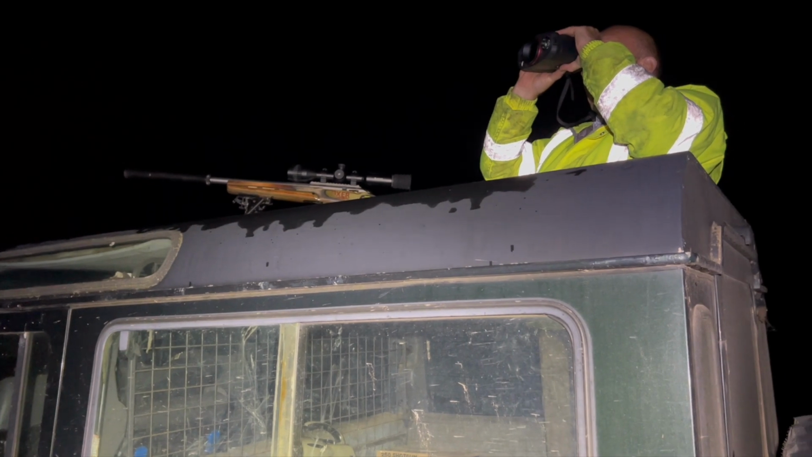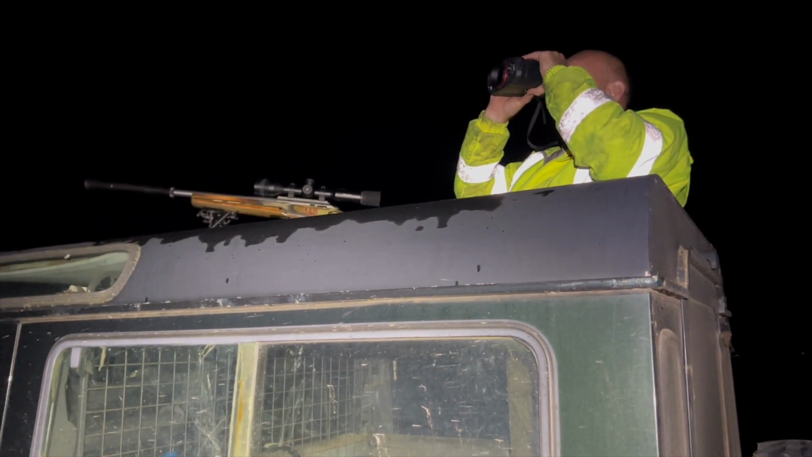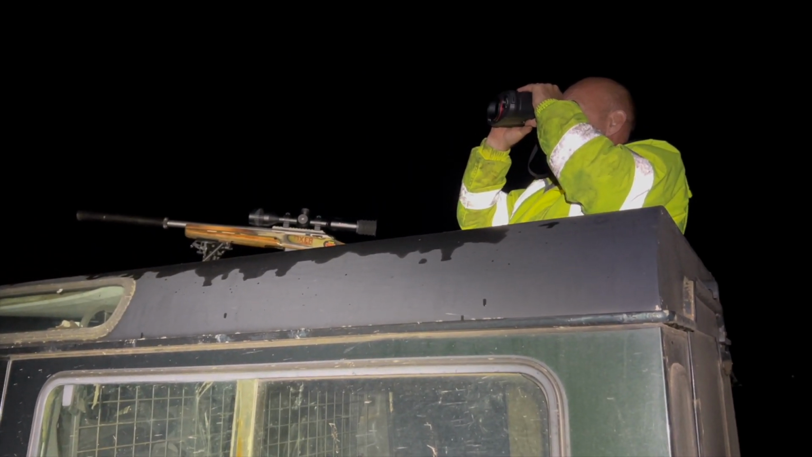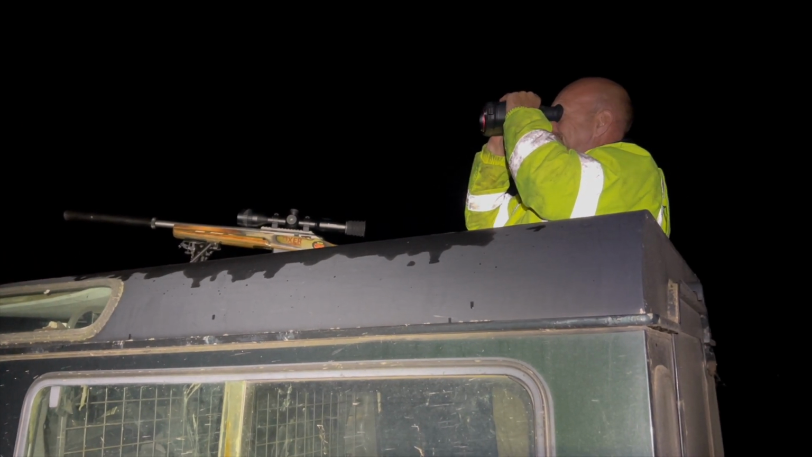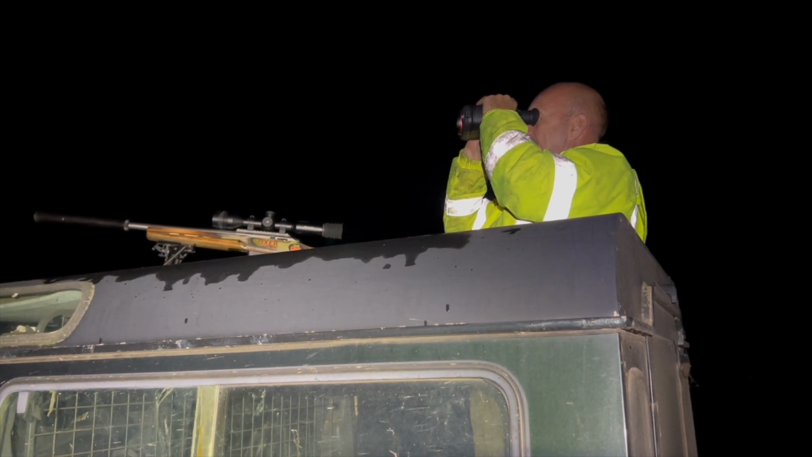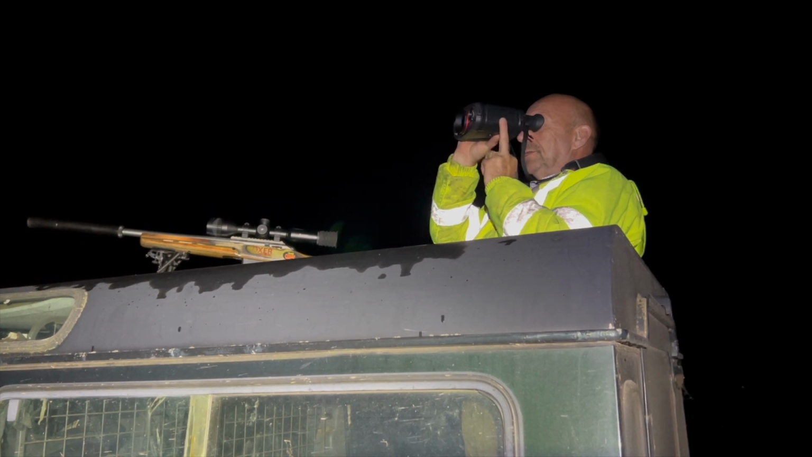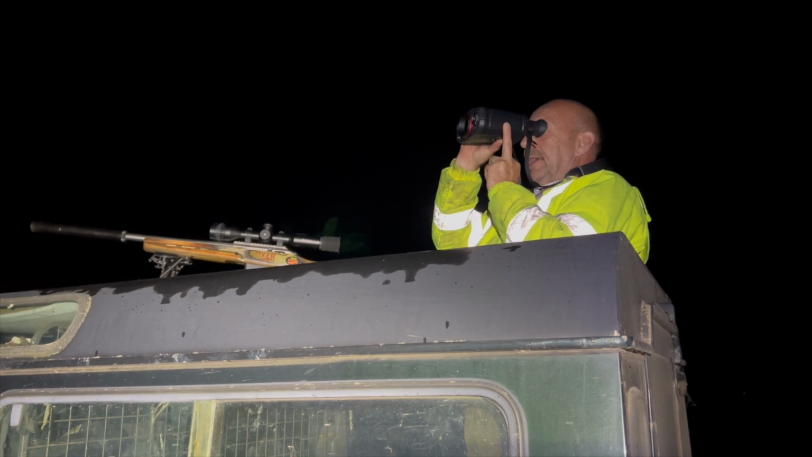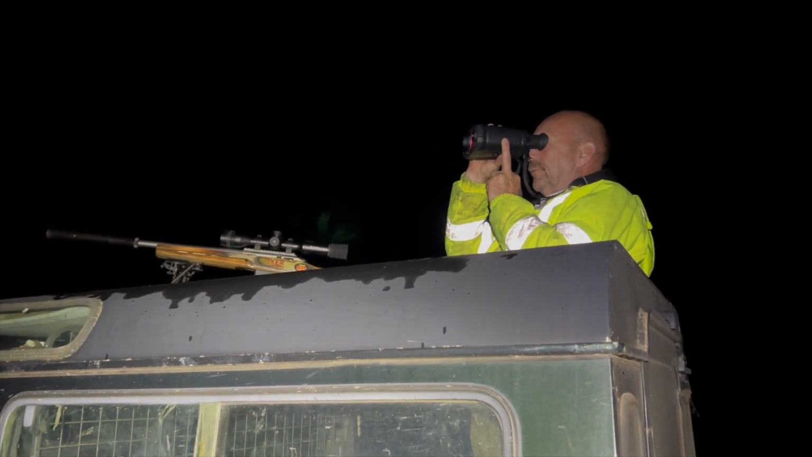So the verdict on the Raptor thermal spotter is? I think it's very good. I think it's better than the Pulsar myself. What about better than the Falcon, the one you used before that? I think the Falcon is fantastic for a monocular. I really do. I can't see how they can better that. I think it's brilliant, the Falcon monocular.